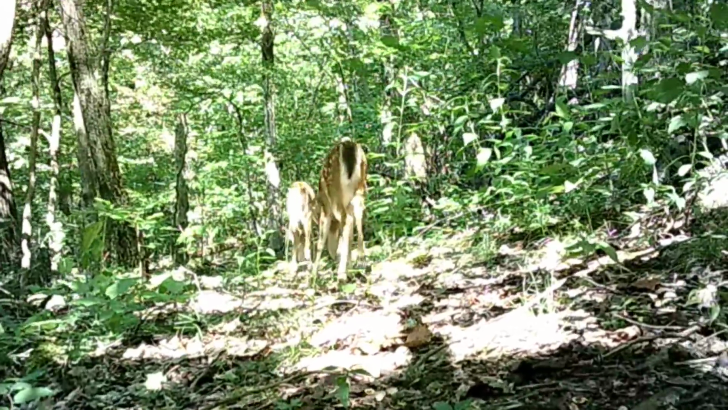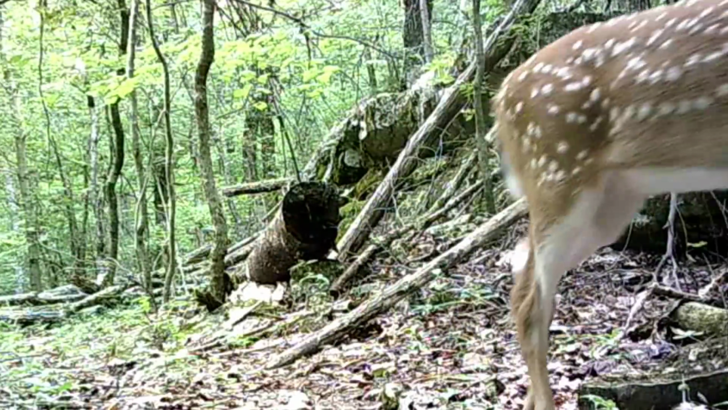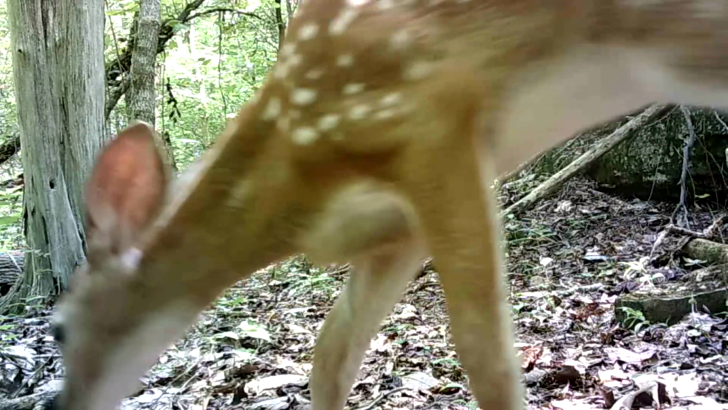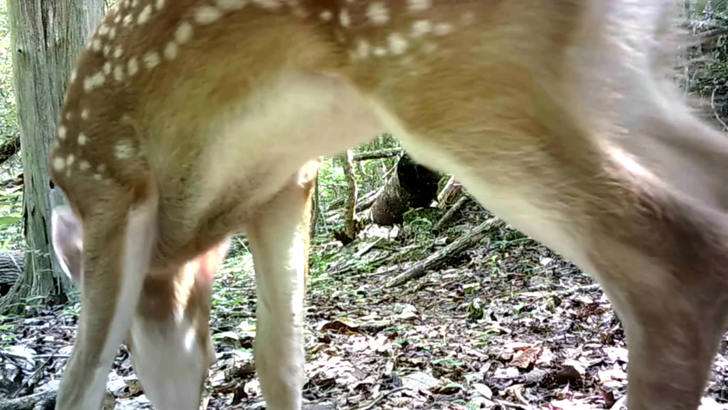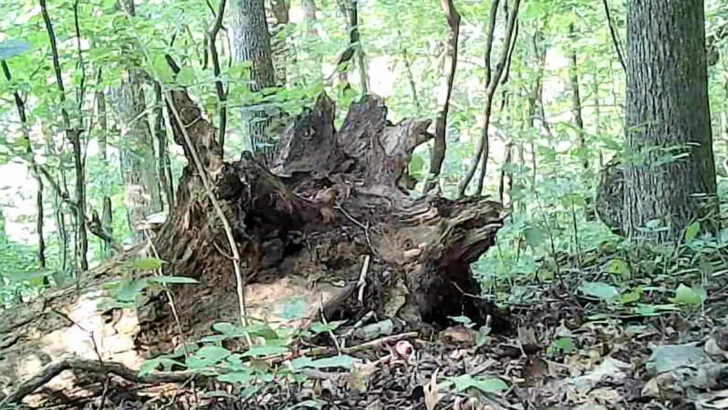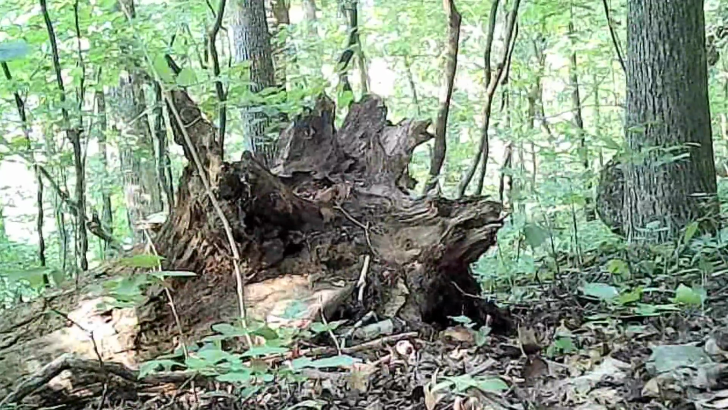I hadn't filmed the triplets in a couple of weeks. I hope they're doing okay. These little ponds are just so beautiful, and they're growing so fast. Just amazing to see these beautiful creatures. And all the other deer just browsing the woods.